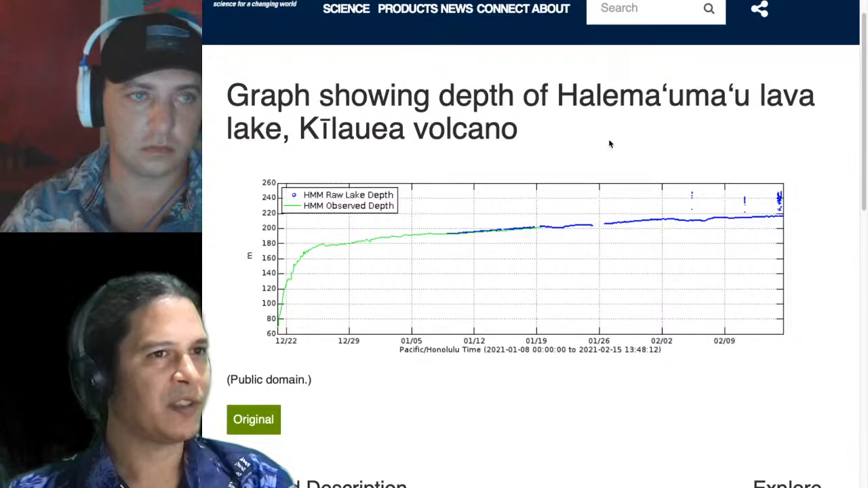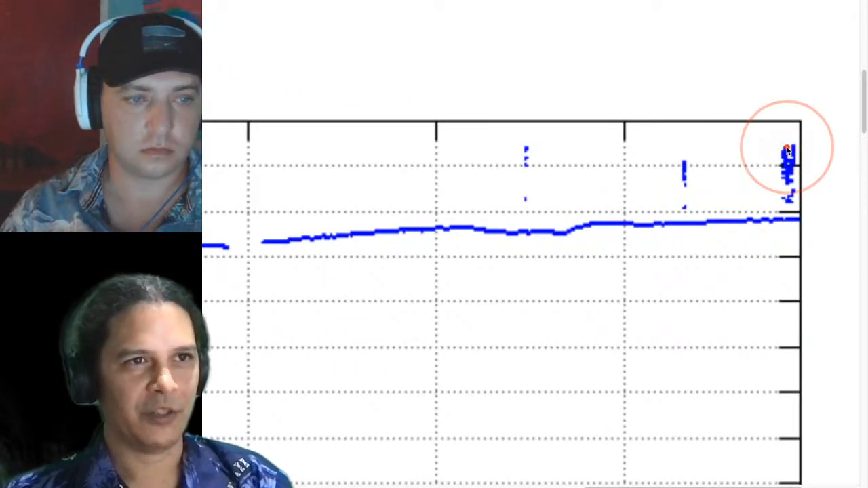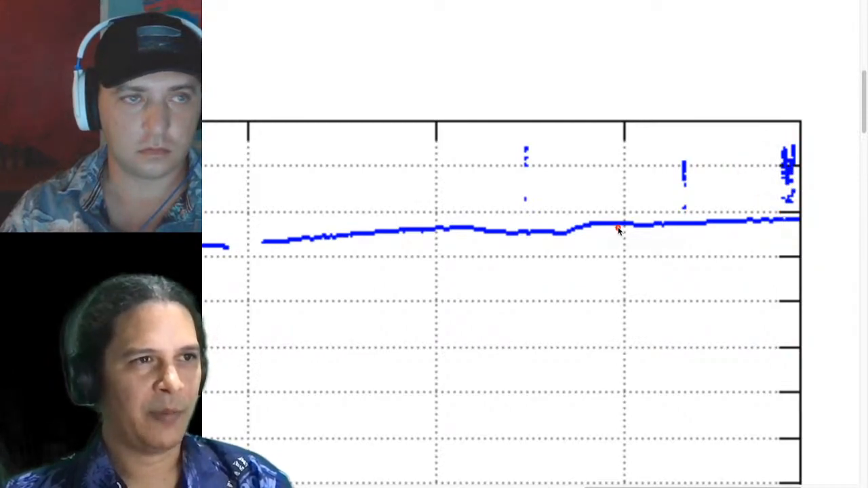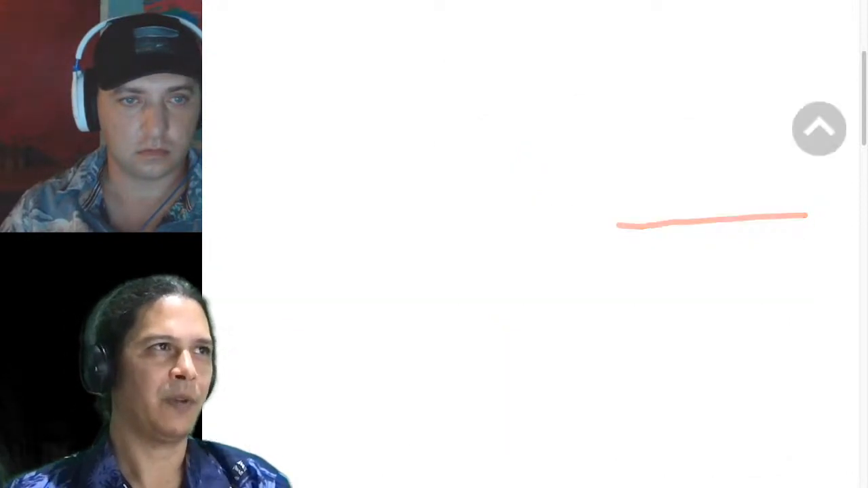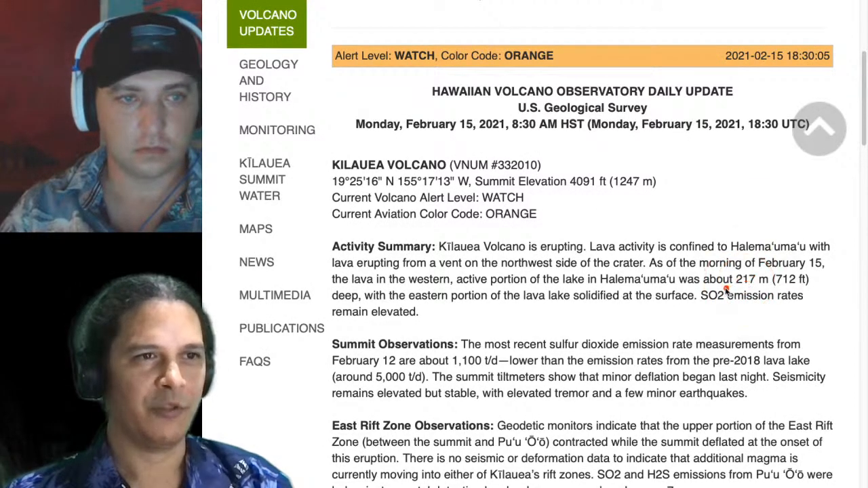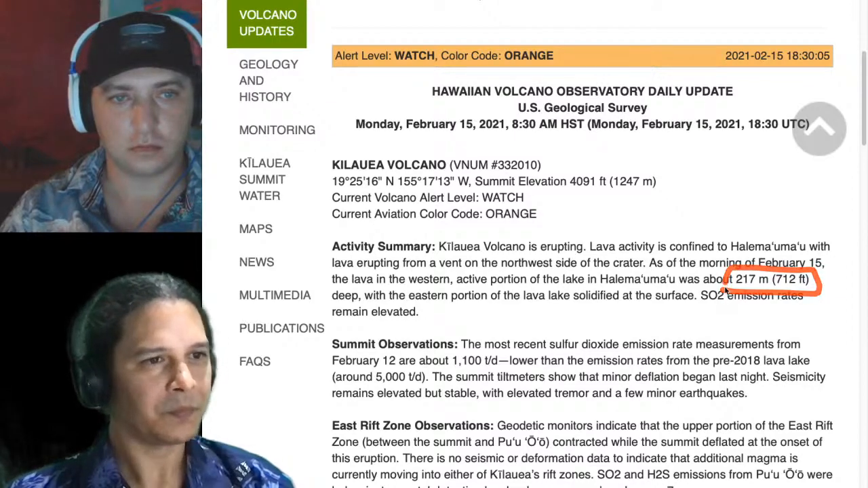That's the deformation instruments. Here's our lava lake depth. You get a little bit of noise up here just because of bouncing off of steam and rain clouds and that kind of thing. So just pay attention to this curve down here, and it's very steadily, slowly rising. We've come up, I believe, a meter in the last 2 days, and our latest number is 217 meters, 712 feet deep underneath that west vent.